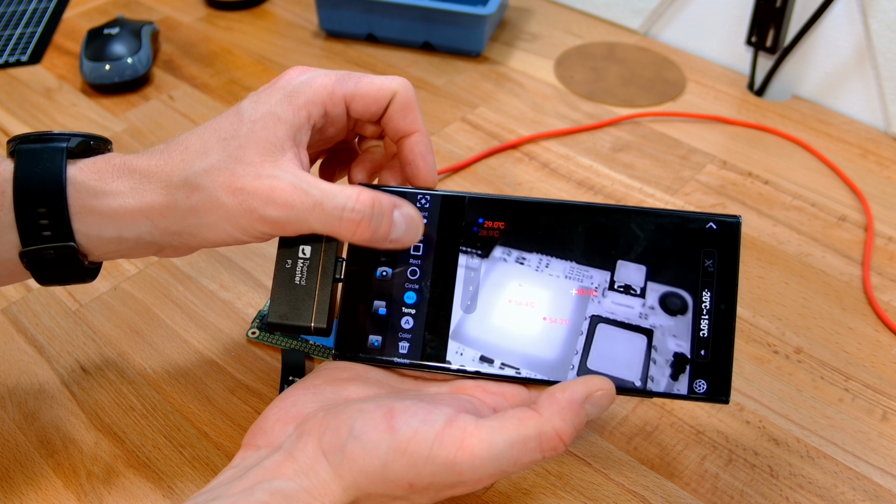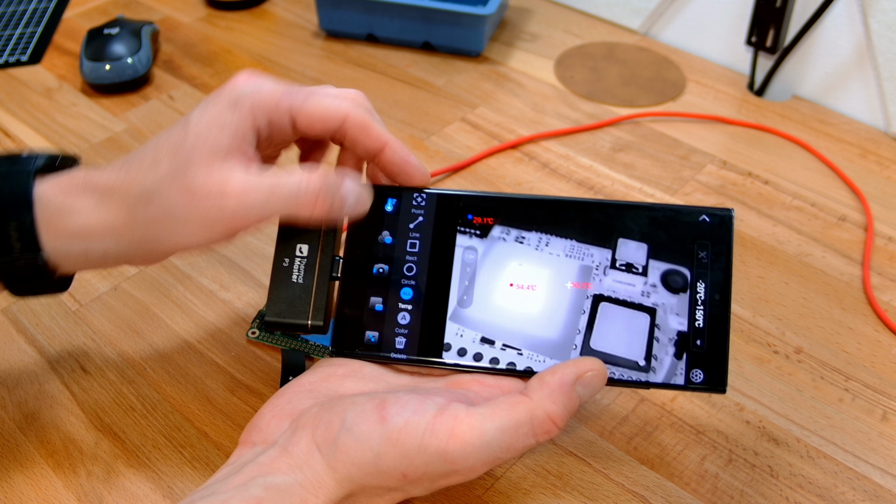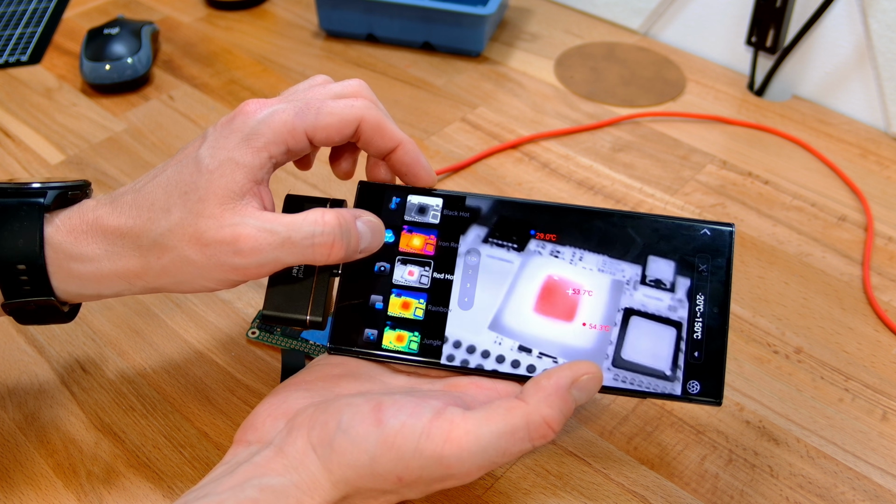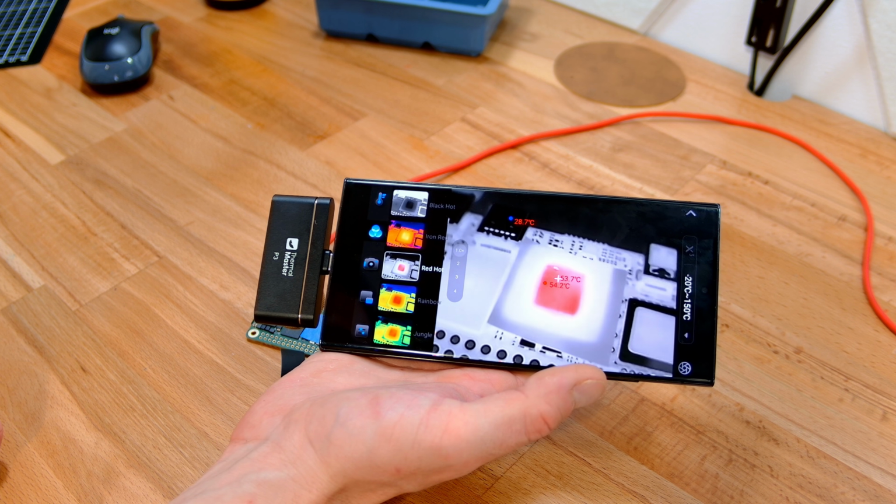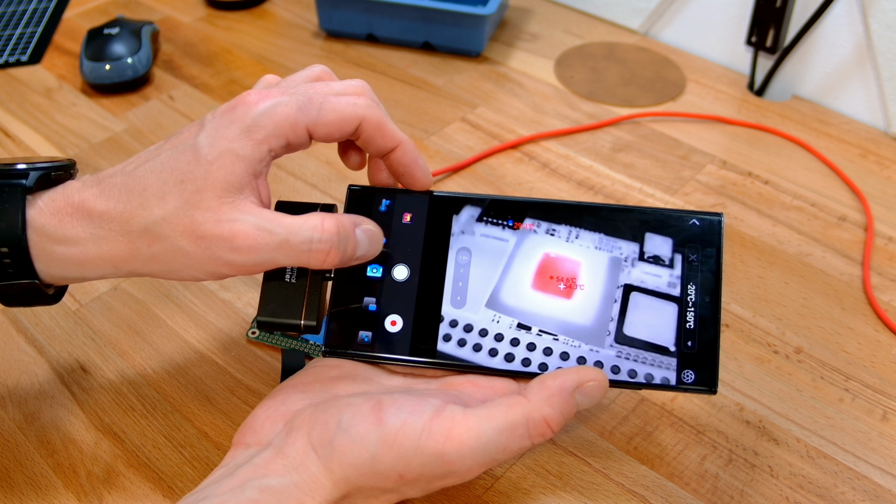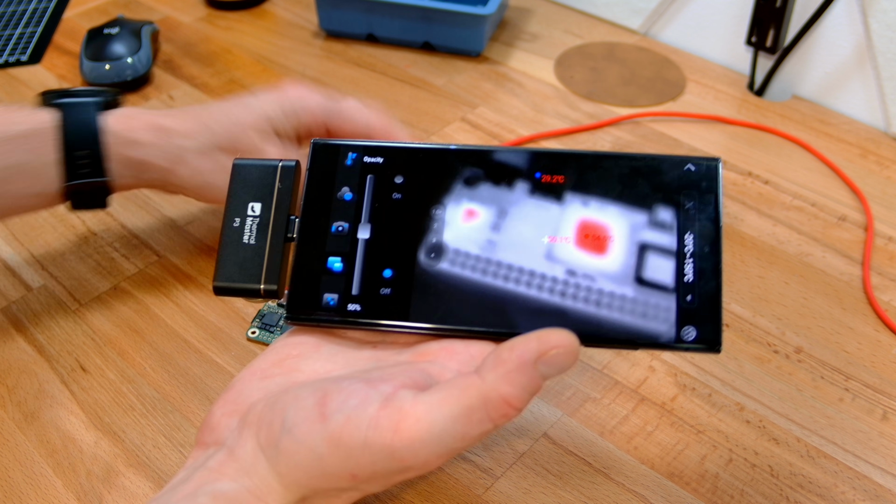Going down the side, we have all of our standard temperature modes as far as how we want to mark the temperatures. Let's go to red hot. That's what we've been playing with. There we go. We can really see that all of that temperature, that hot zone there, the 54 degrees, is right in the middle of that SoC. We can then record video or take a photo as usual. We've got our picture-in-picture mode.